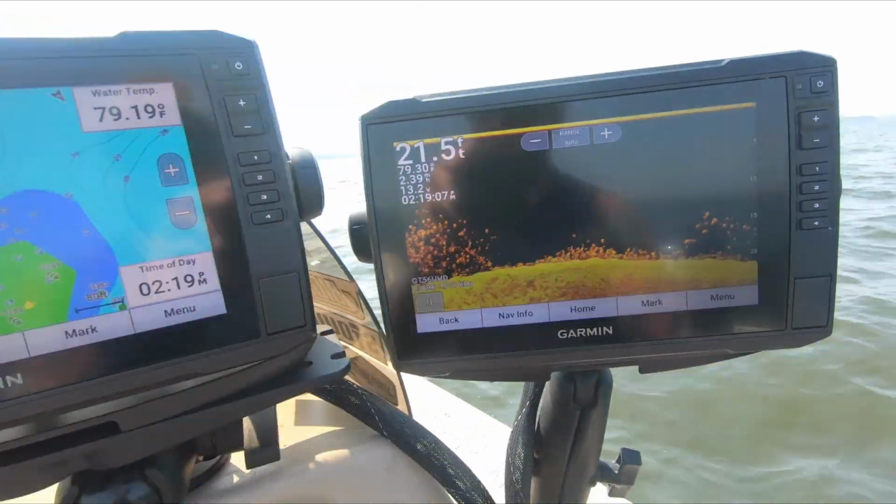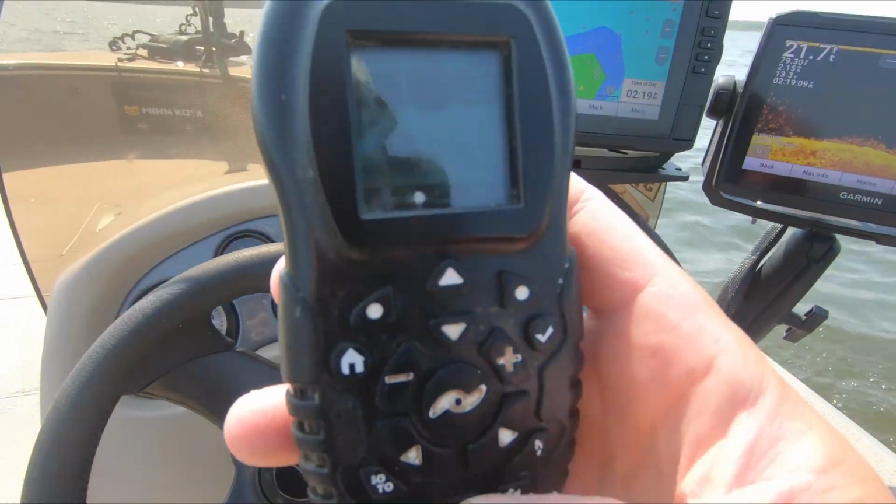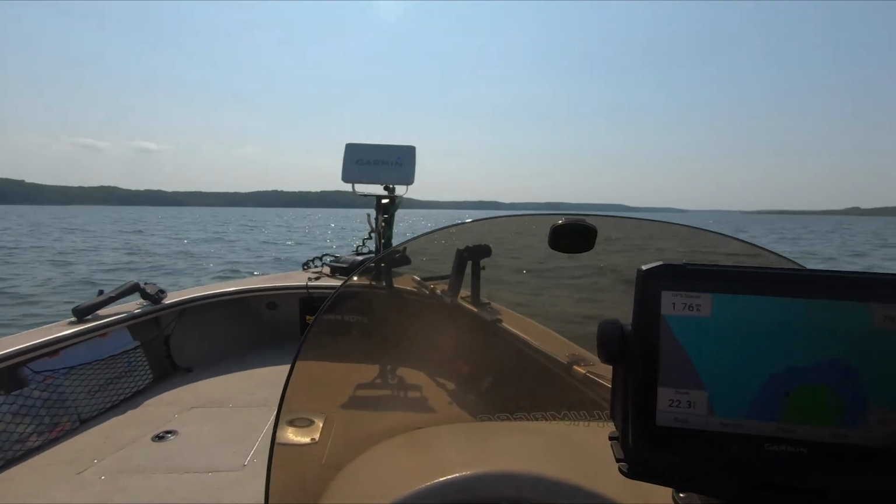We still see the fish. I'll take the boat out of gear, grab the Terova remote and spot lock us. And that's all there is to it.